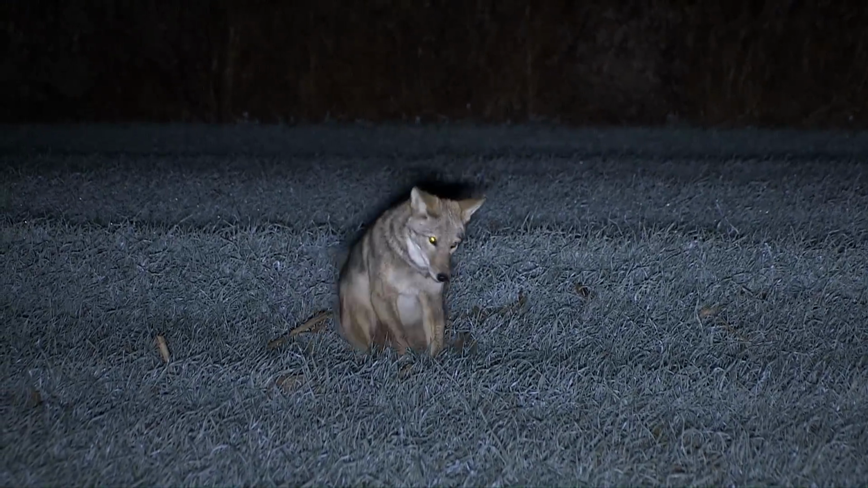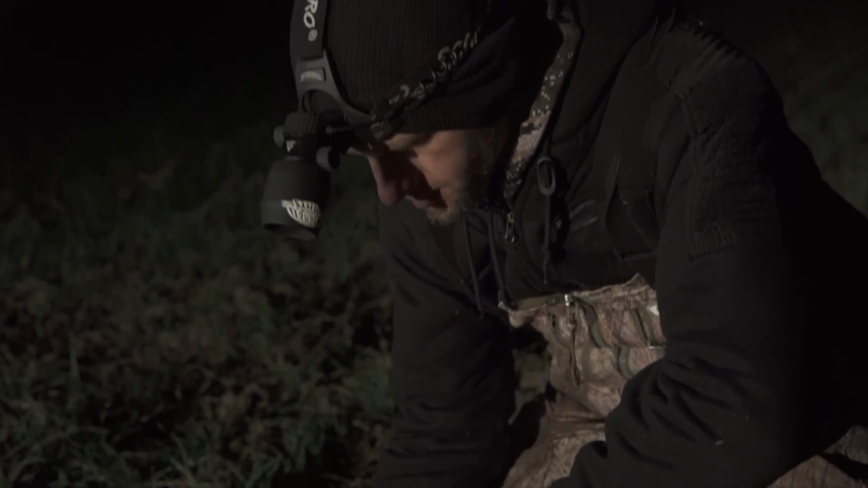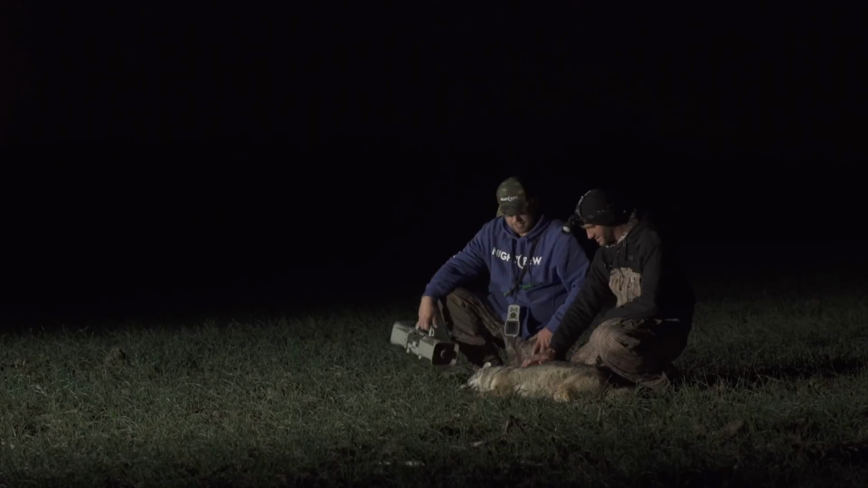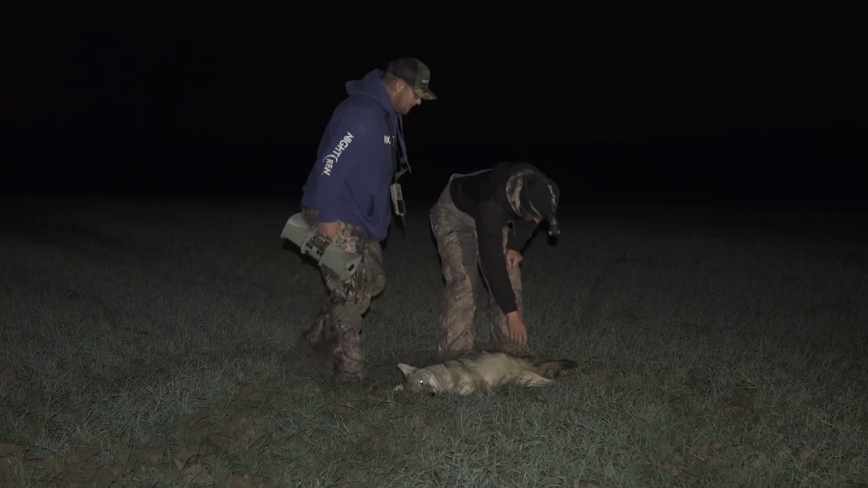Kill him. For this to be our first taker with the new call, we were pumped. It didn't take long to have a big North Texas coyote right in our lap, just like we like it. Good stuff, man. That was good. Let's put that feller in the back of the truck. Thank you, Foxpro. Yes, sir.